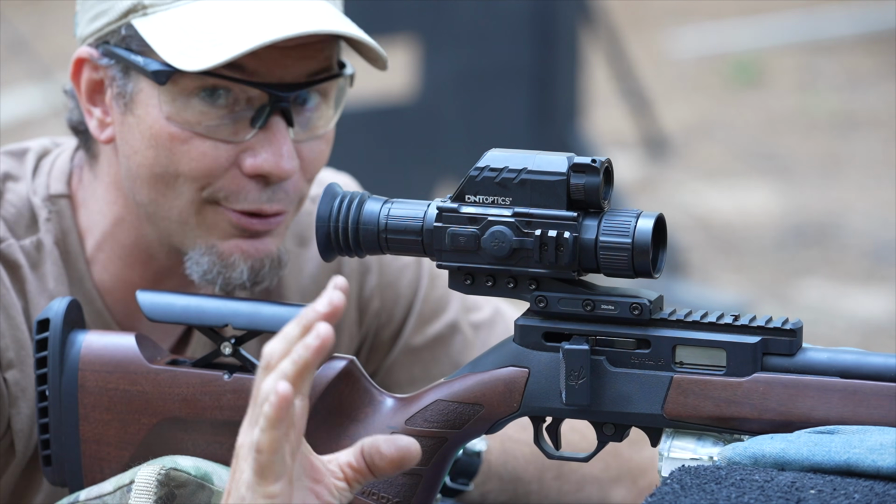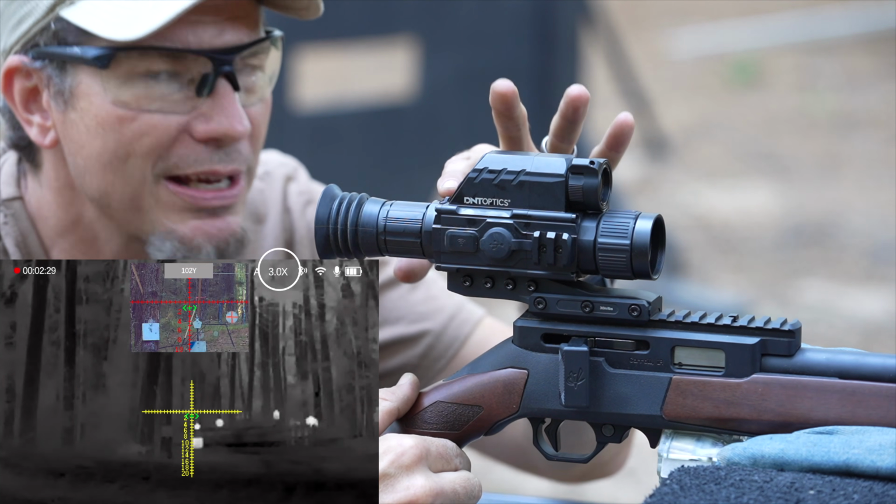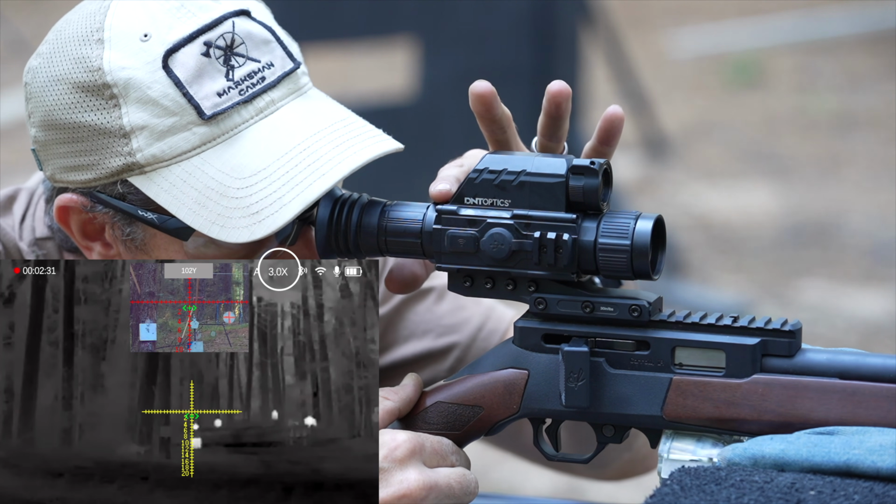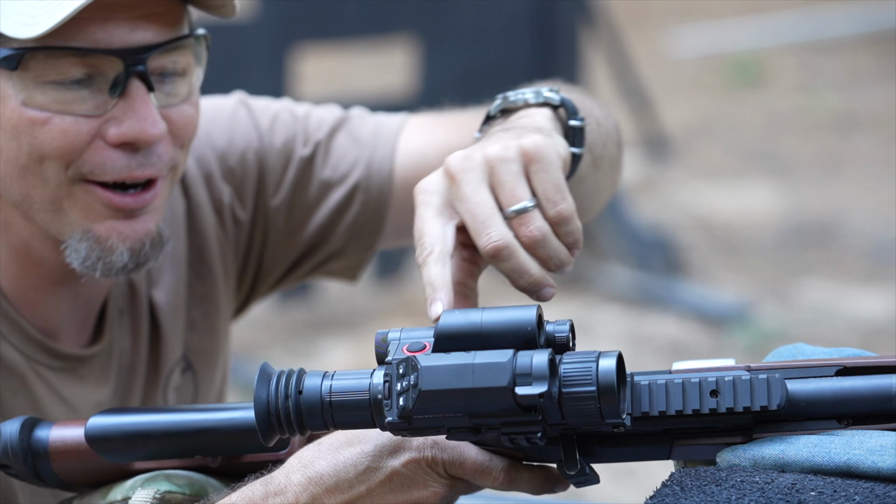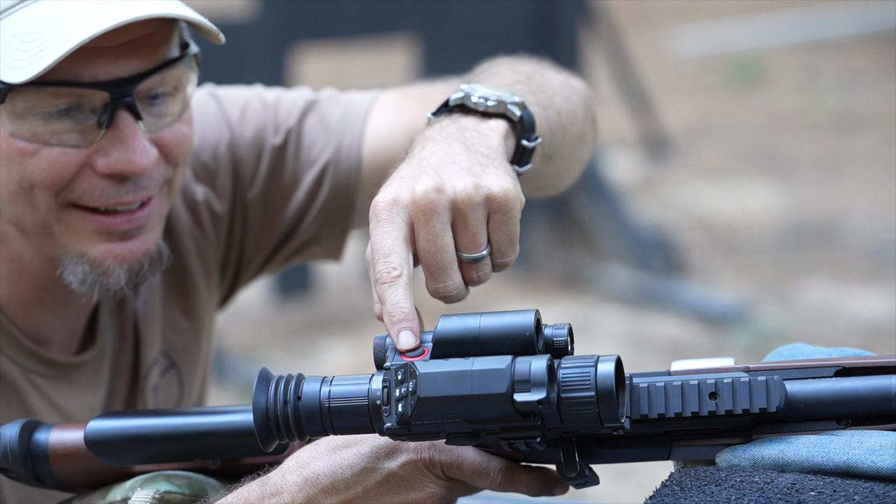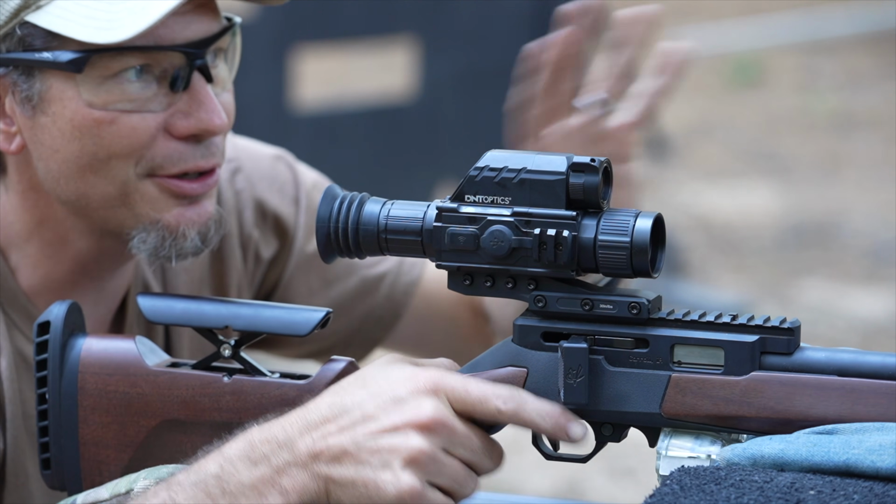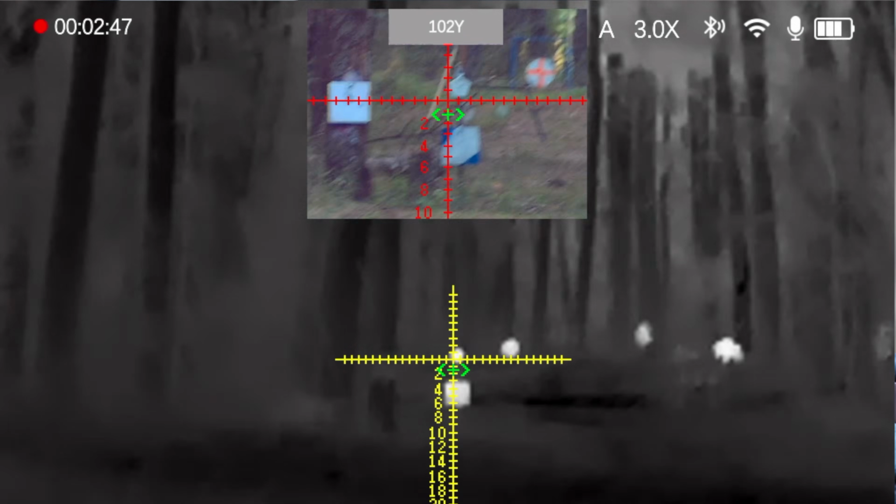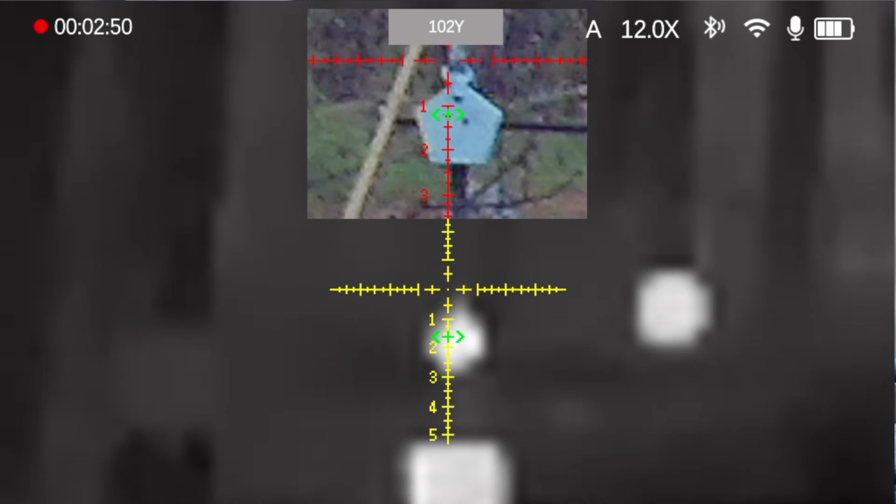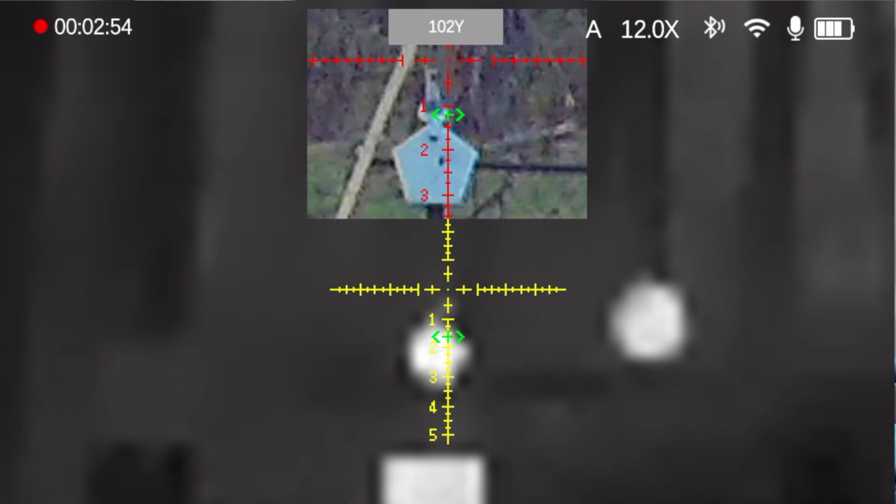Okay, the controls on this are great. You have a zoom wheel right here, which makes it super easy. And when we hit it, both the main picture and the picture-in-picture zooms in. And then our rangefinder is right here, and then the switching between thermal and night vision is right there. So as long as you're not a lefty, it's really easy to use and very intuitive as well. So we're gonna zoom in and use the thermal because that's what we're after.